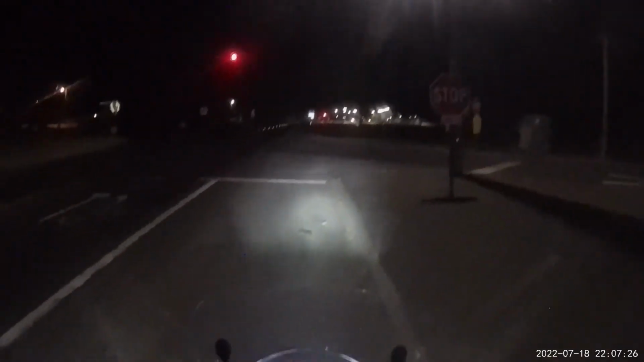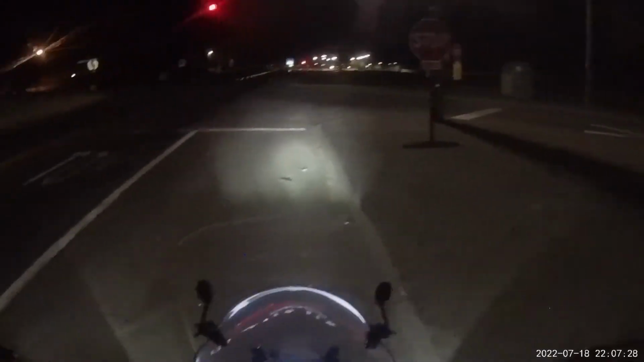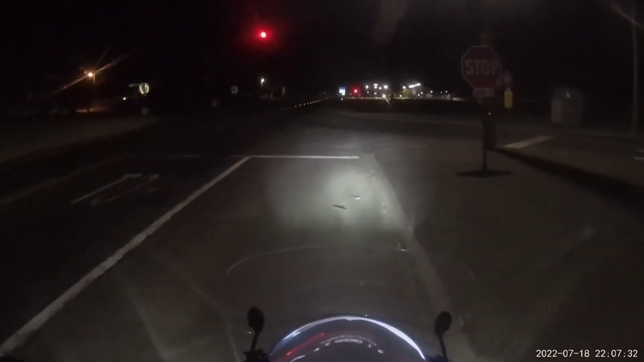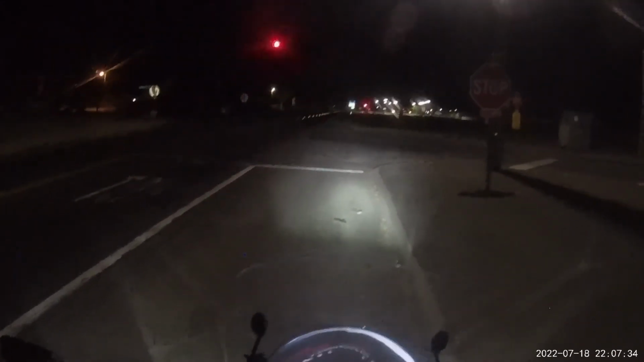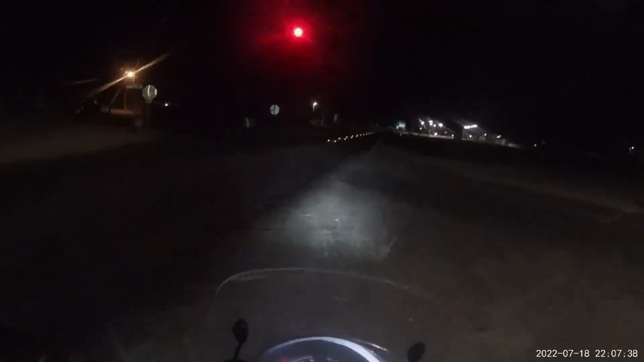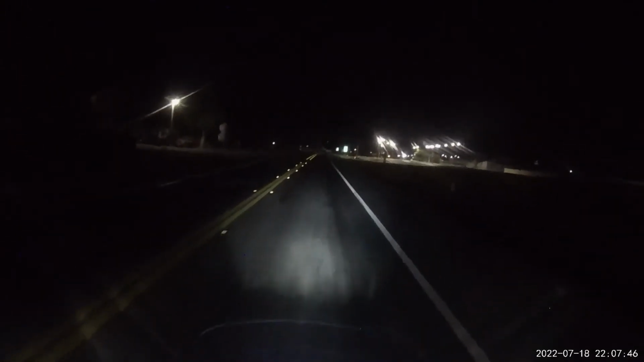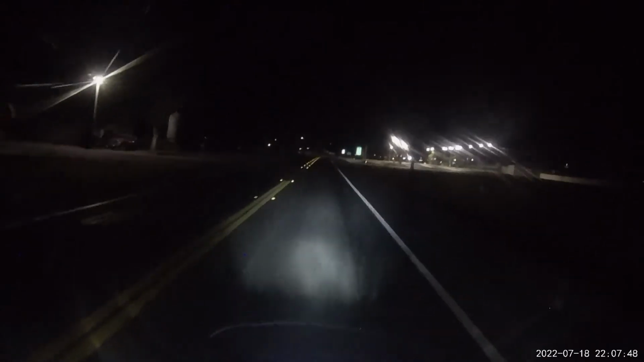Alright guys, here's a section of the video where I stopped for a moment to swap from the chest view to the head mounted view, so that way you guys can get a different perspective. Hopefully seeing the area lit up from a more overhead view gives you a better perspective of how the light is actually cast onto the road.